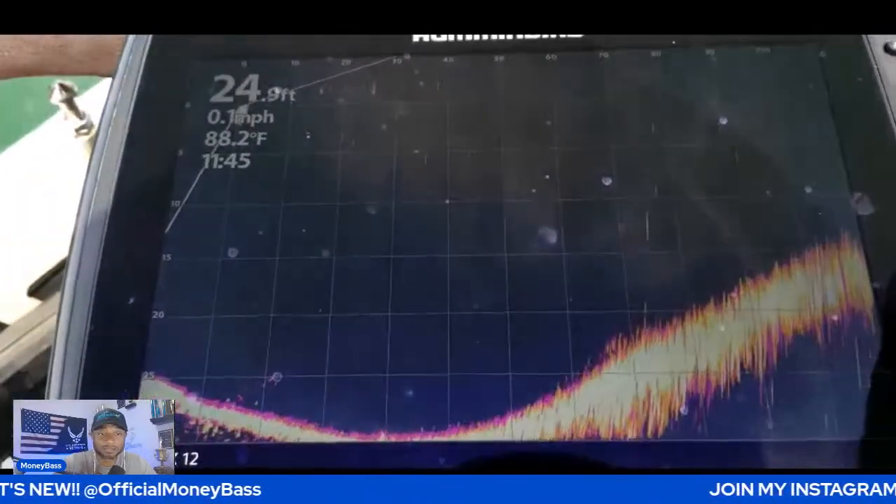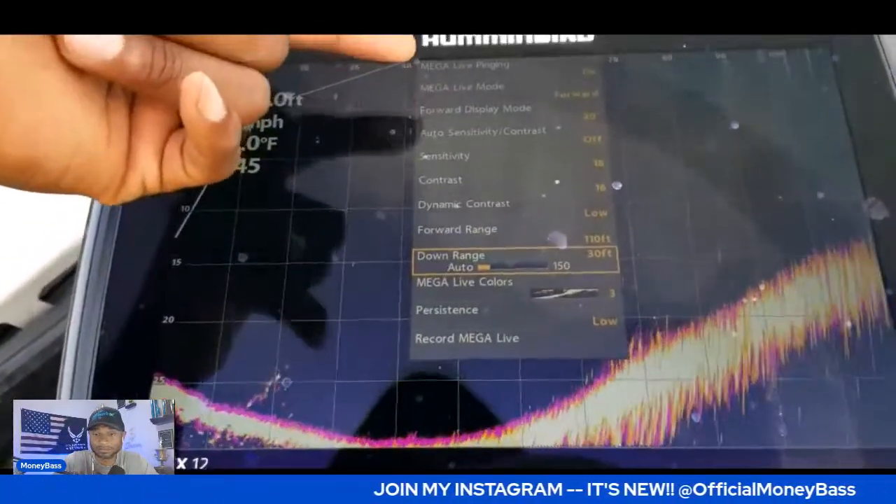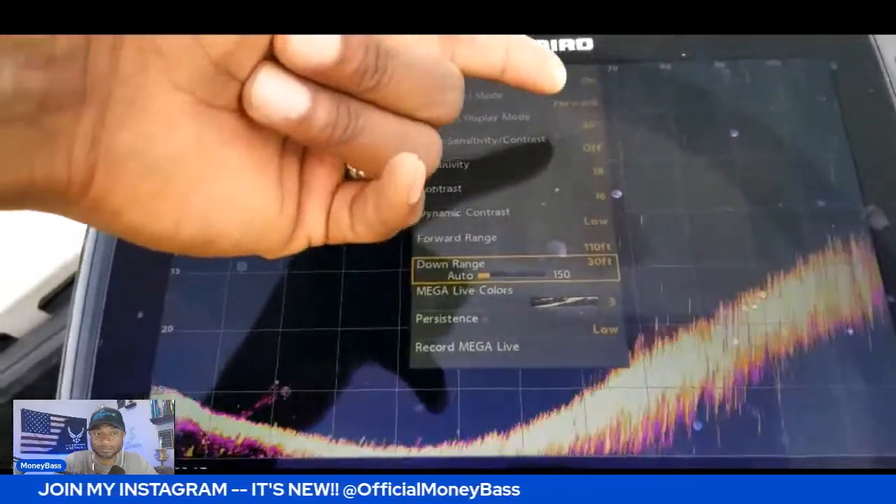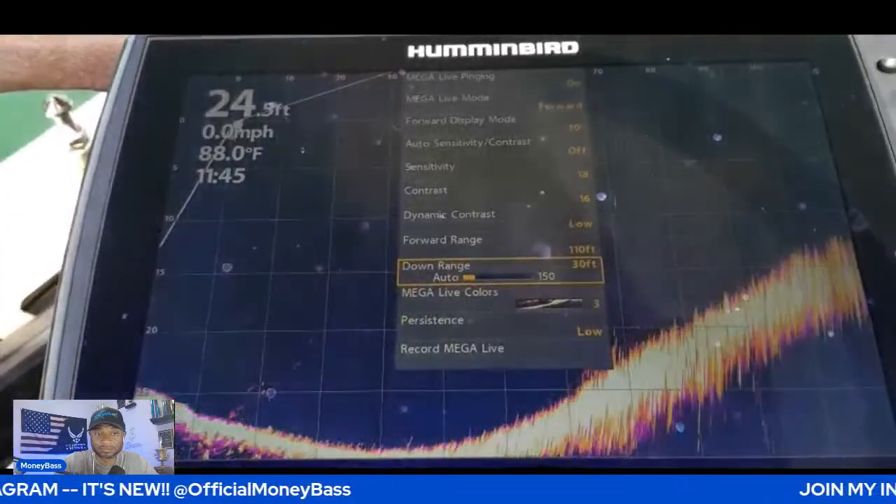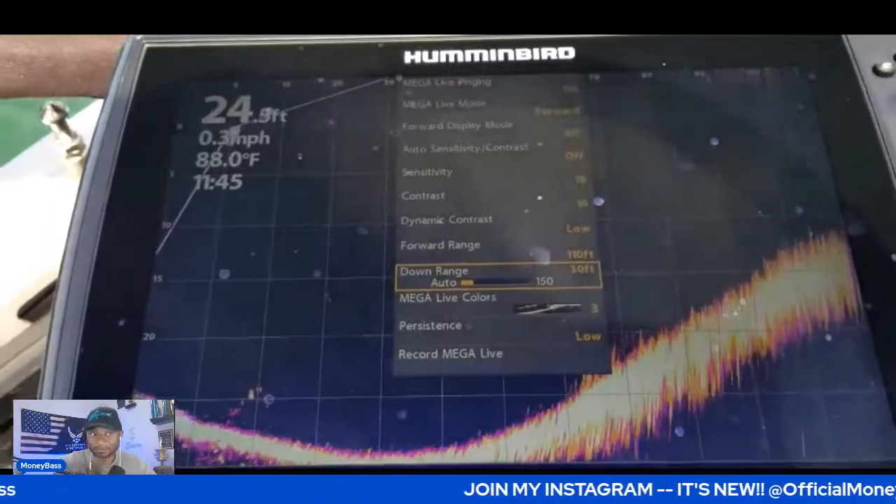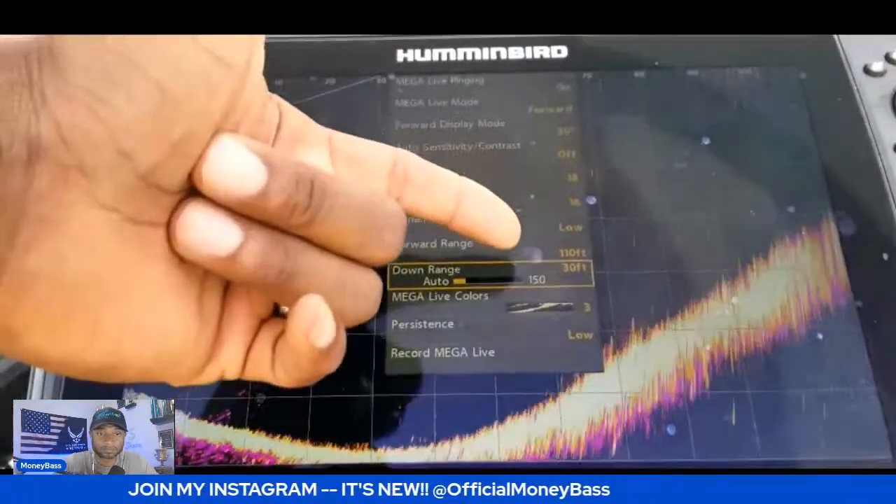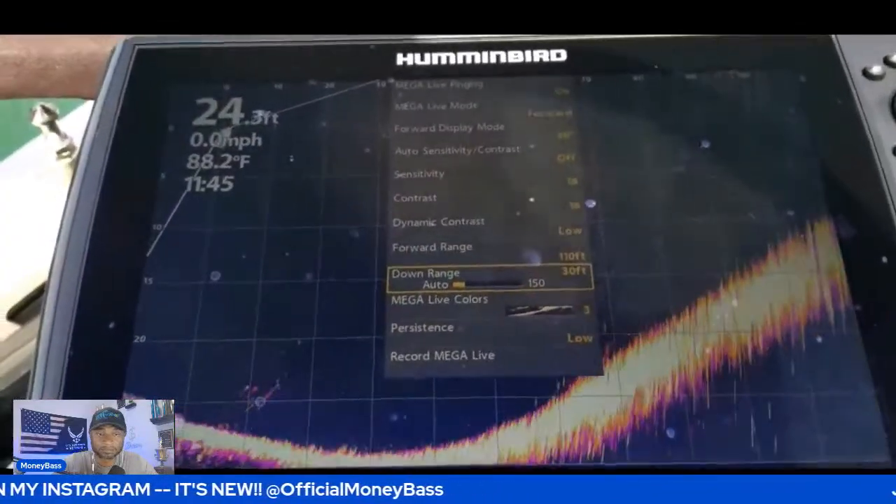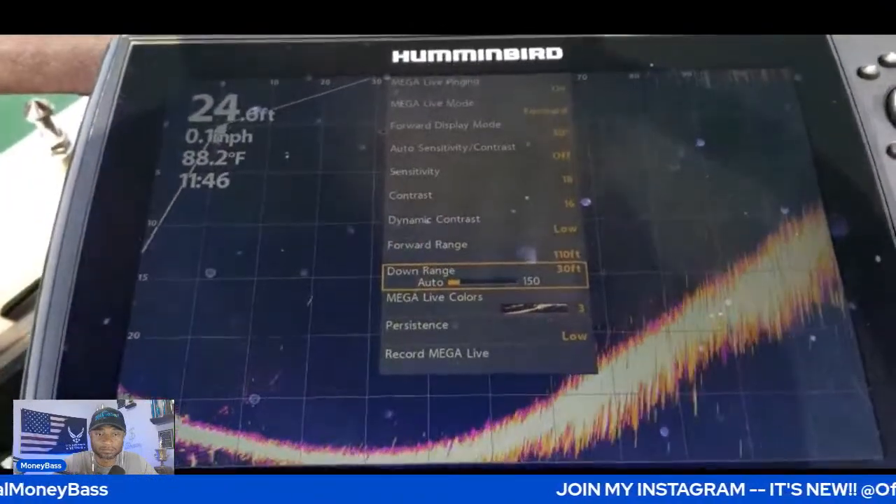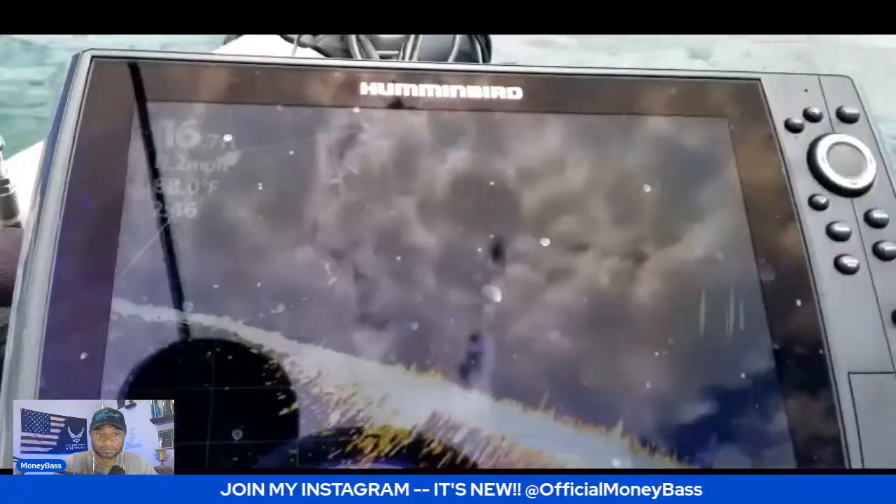All right, let's take a look at the settings real quick. We have Mega Live pinging on. Mega Live mode is forward. I have my forward display mode set to 30 degrees. Auto sensitivity and contrast is off. Sensitivity is at 18. Contrast is at 16. Dynamic contrast is low. I have the range set on around 110 feet on that one. The down range is set on 30, and I was using color palette 3. Persistence is set on low.